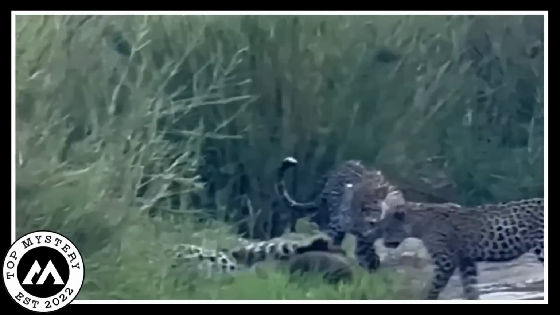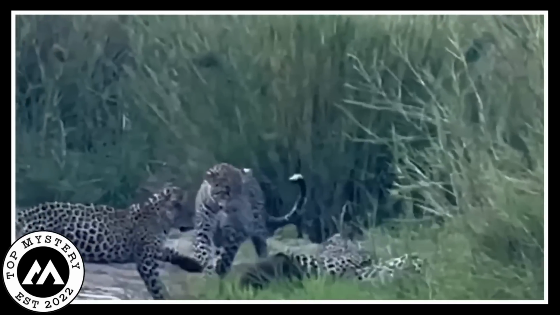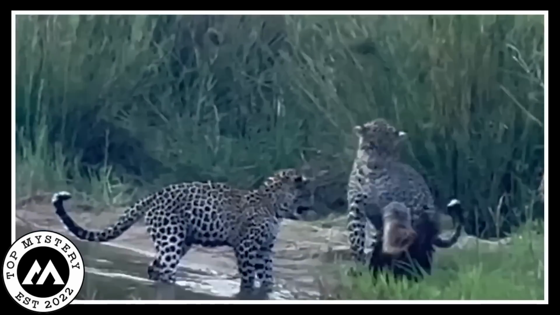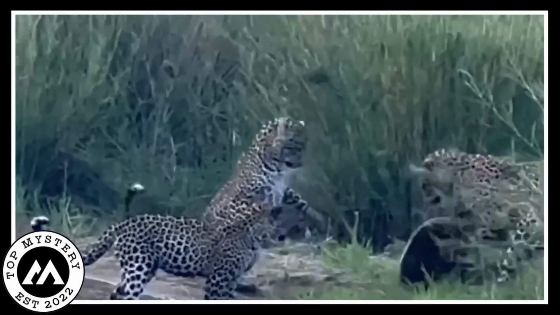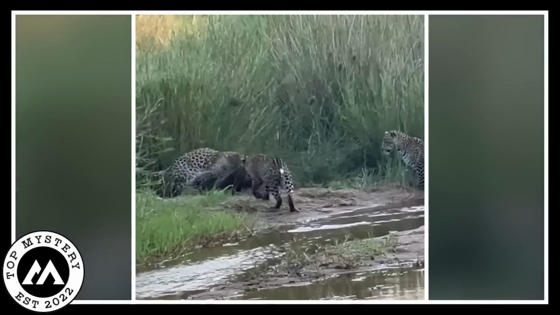Their spotted fur hiding in the dark, tails fluttering with excitement. The air got tense as the big cats closed in. The honey badger might be small, but it was known for being fierce. With a burst of energy, it fought back, growling and snapping.